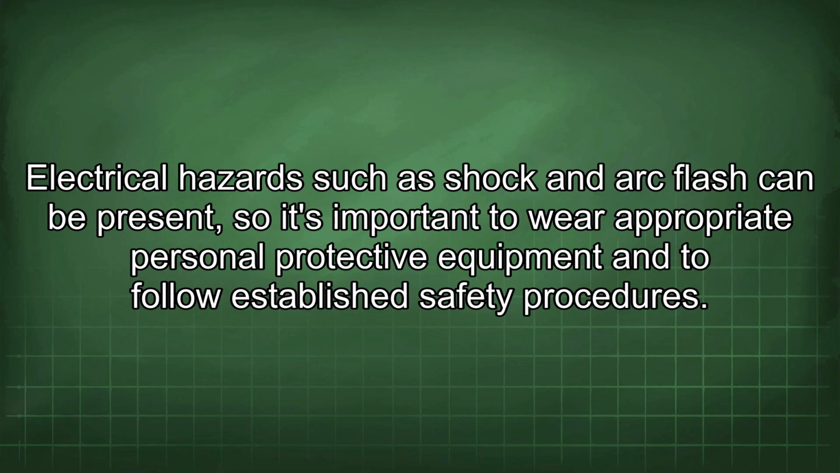Electrical hazards such as shock and arc flash can be present, so it's important to wear appropriate personal protective equipment and to follow established safety procedures.